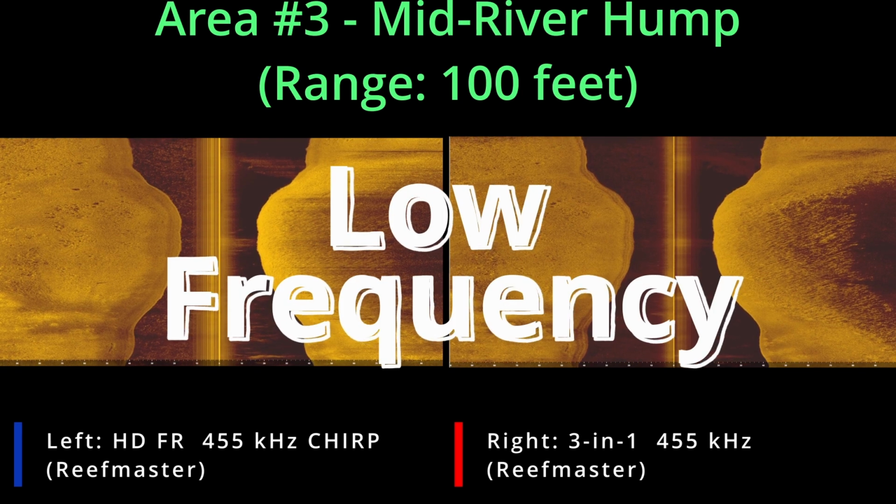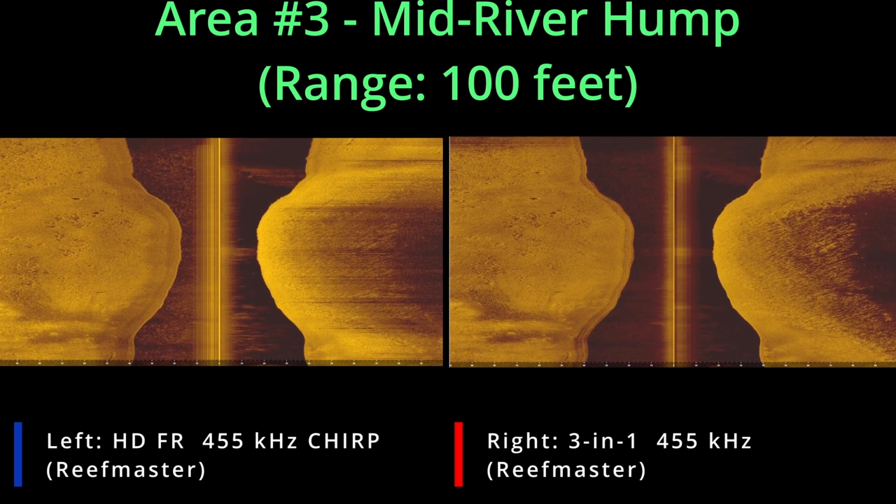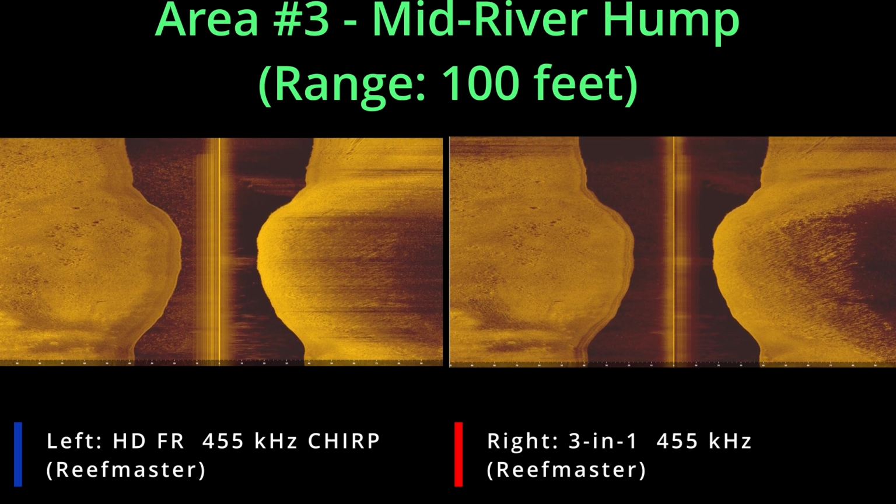And now we're going to switch frequencies and run back through this hump again. Again, not a whole lot to it other than that old road bed that's sitting in there.